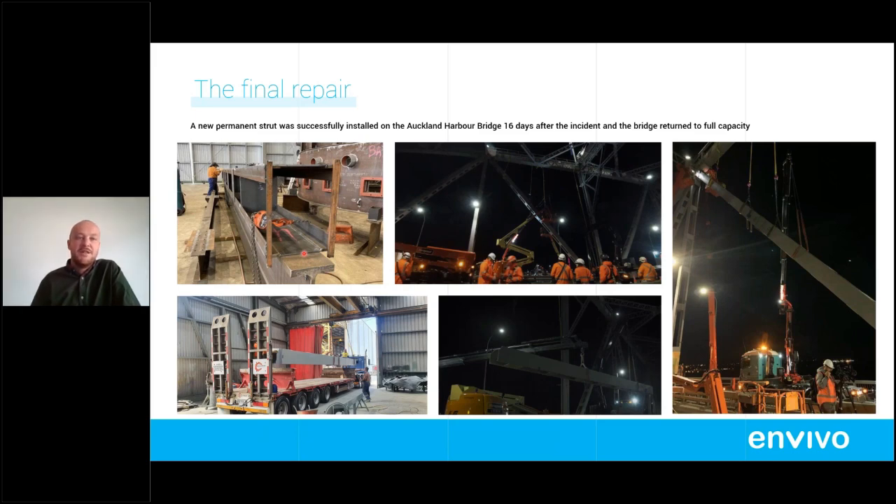I'm pretty sure this company was in Whangarei, if I'm correct. I think that was in the news article. So this steel strut was created in that time and then driven down to Auckland and then installed. I think they obviously did a few tests. They would have had to check everything before the bridge was put back to full capacity. But once it was in, back to normal.